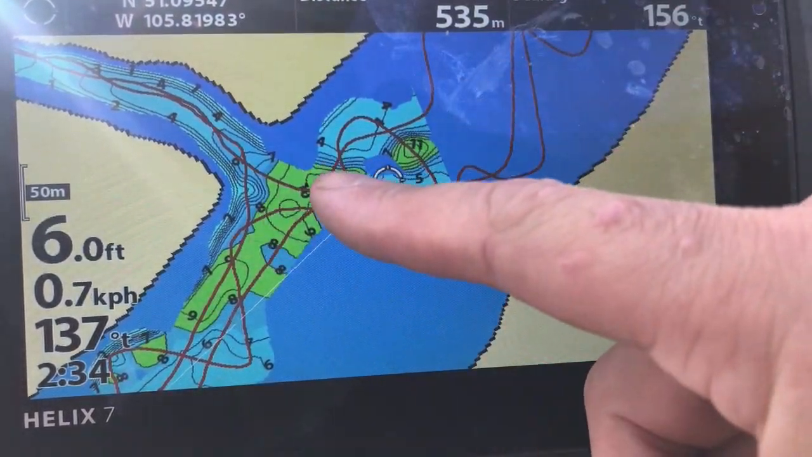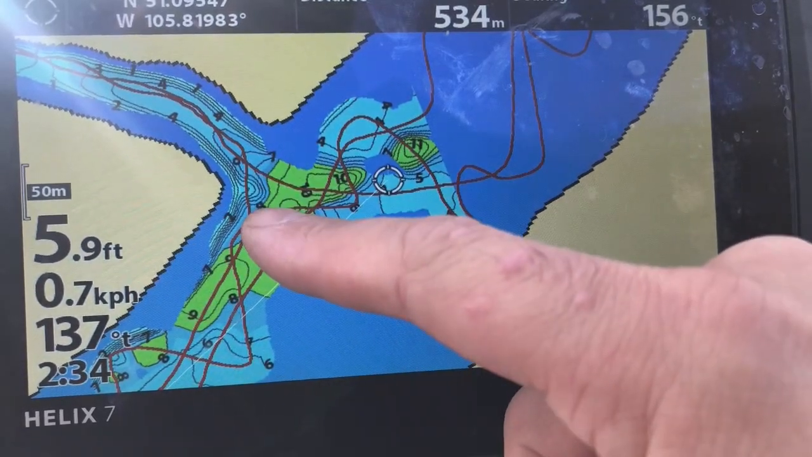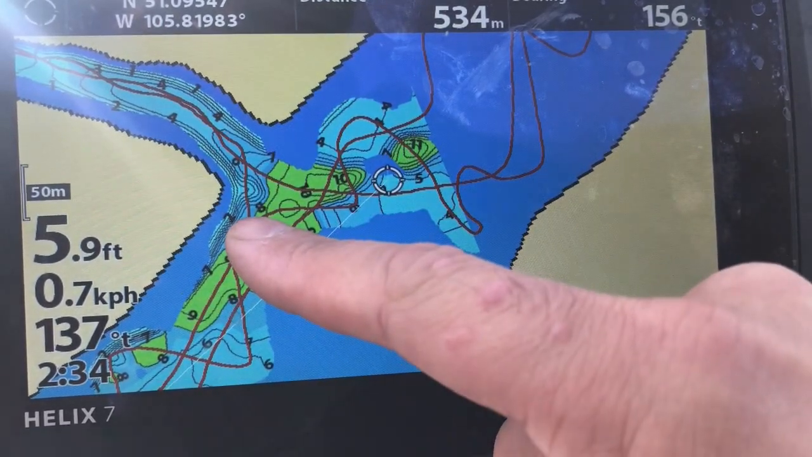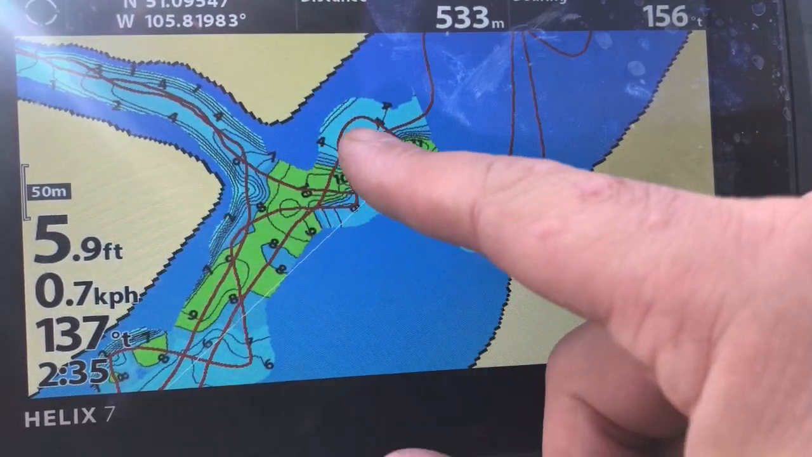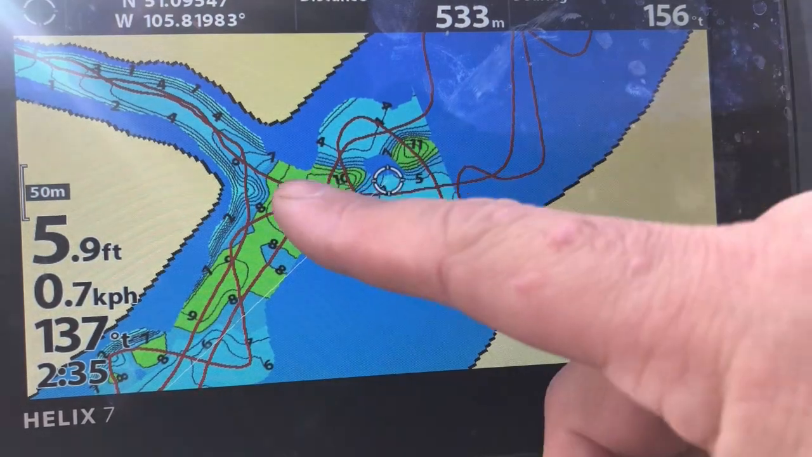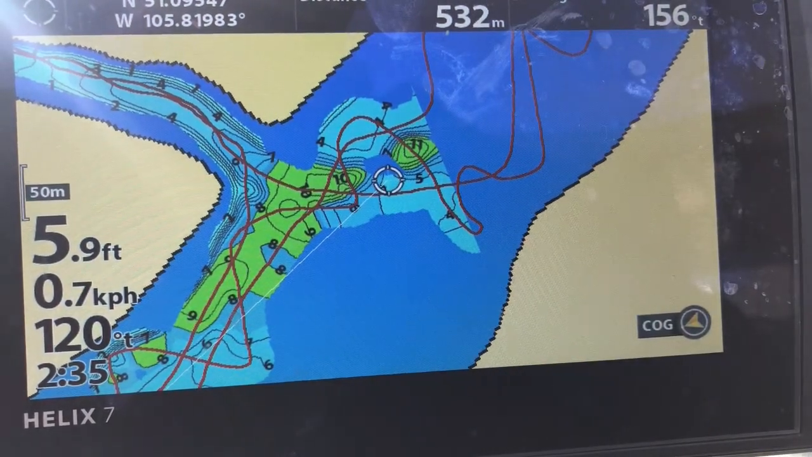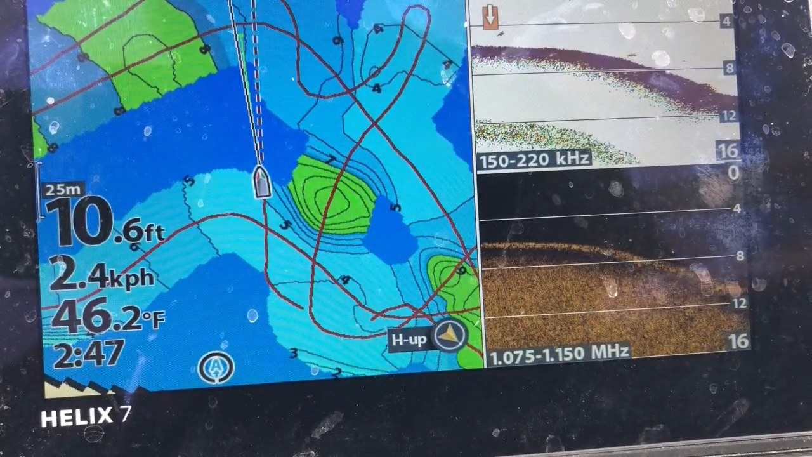I just changed my highlight depth to put it in the green, so nothing below. My low is 8 and my top is 14, so that should help me map that out, and we'll follow it on the way out and mark waypoints along the way, just trying to fill in the gaps on this river channel.